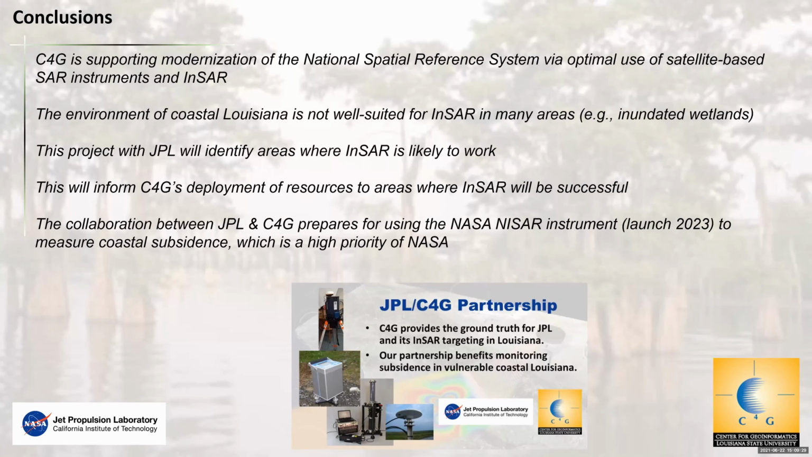So C4G is going to use this to tell where to deploy resources to areas where it can help InSAR be successful. And I just want to close by saying that NASA does a total assessment of all its priorities every 10 years. And in the last assessment of priorities, which is called the Decadal Survey, the measurement of coastal subsidence was given the highest priority. So this is extremely important to NASA too.